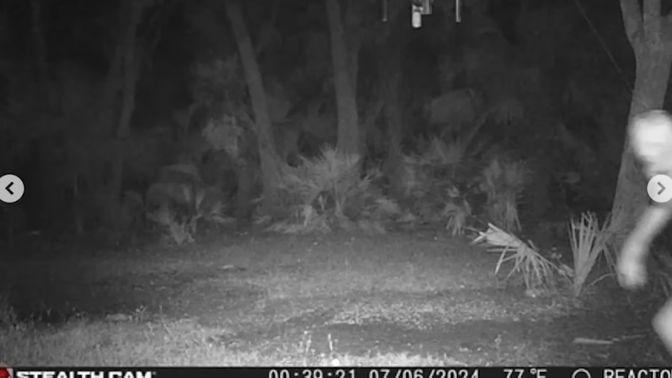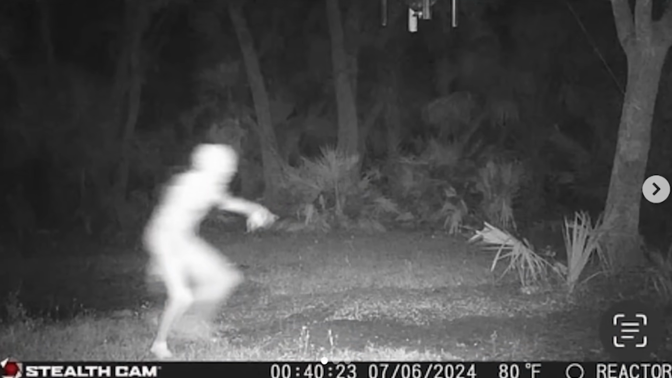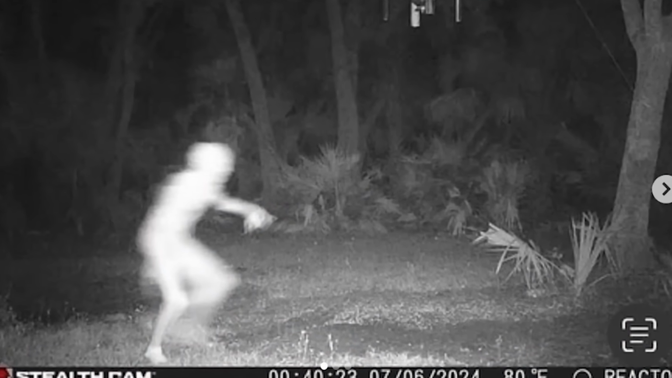And that's a very good question. What do you make of whatever this is? It's hard to make anything out because of how blurry the figure is. Clearly it was darting around at a good speed. I can say this though, it doesn't look human, at least not exactly.